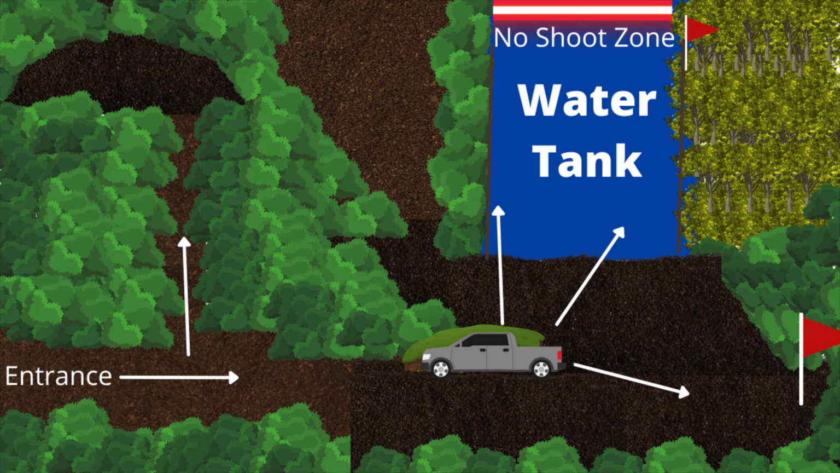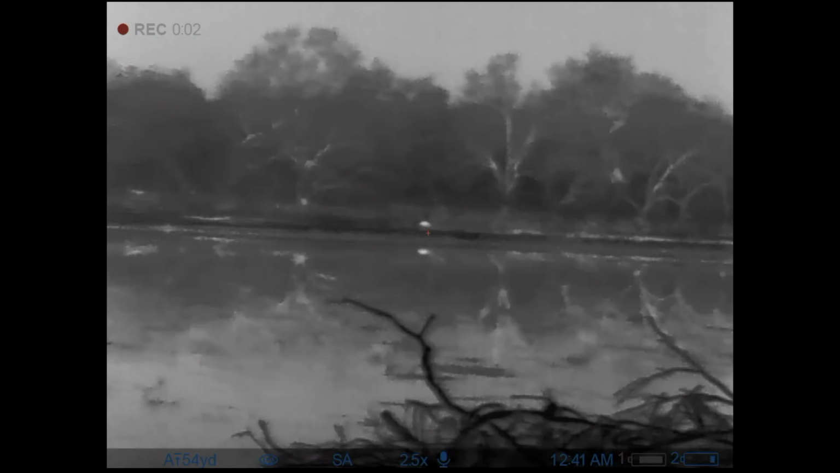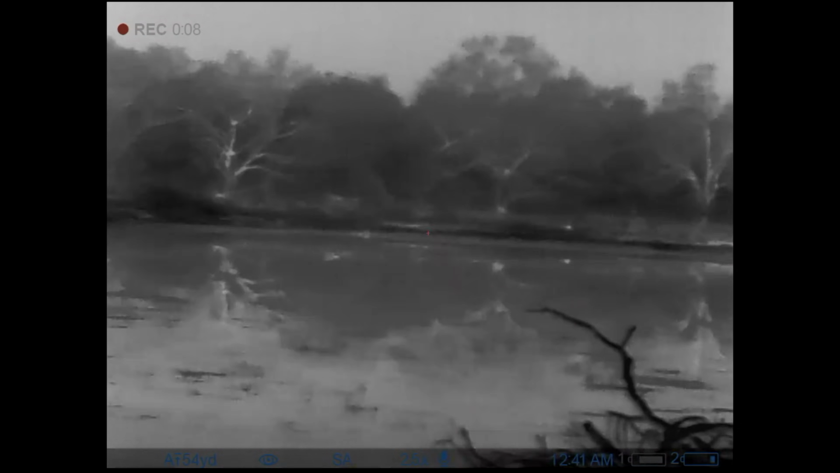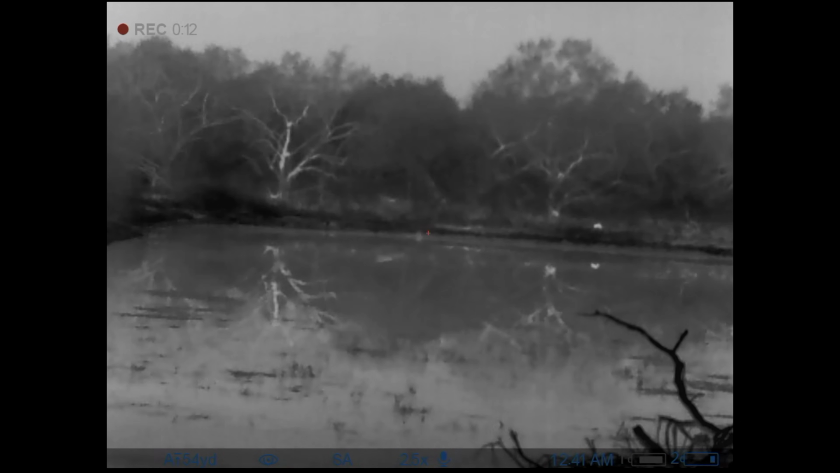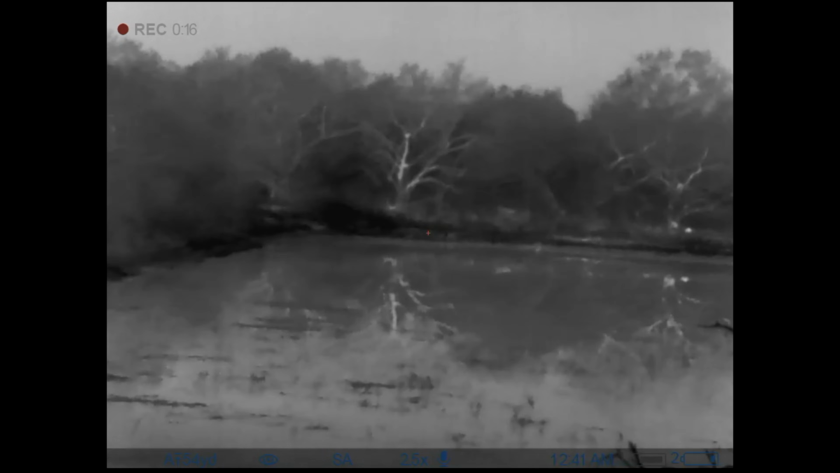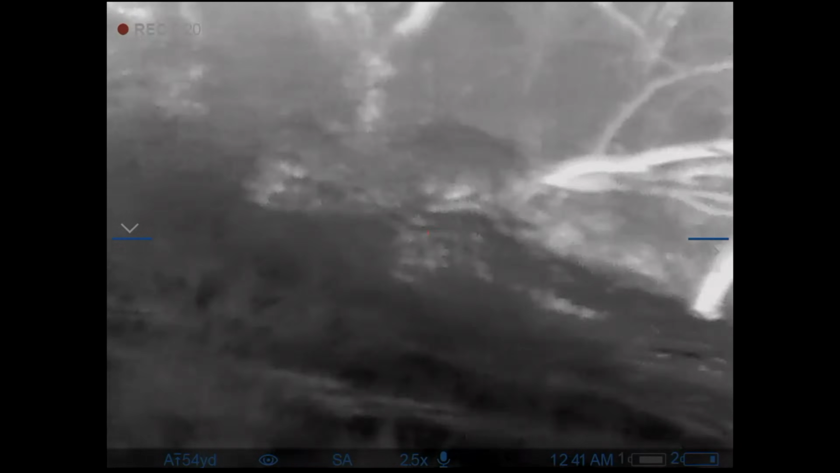One thing to be cognizant of is there is a no shoot zone at the very top, largely because there's a residential area behind there. You don't want to be lobbing rounds out in that direction. However, there is an embankment on either side of the water tank. Those are all fair game, as well as diagonal shots into the corners of that top area of the water tank. That's largely because there's an embankment and a berm there in those corner areas.